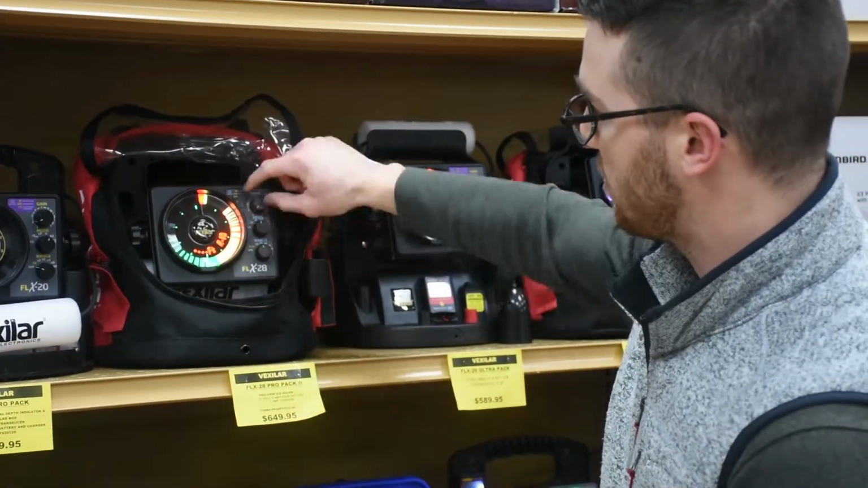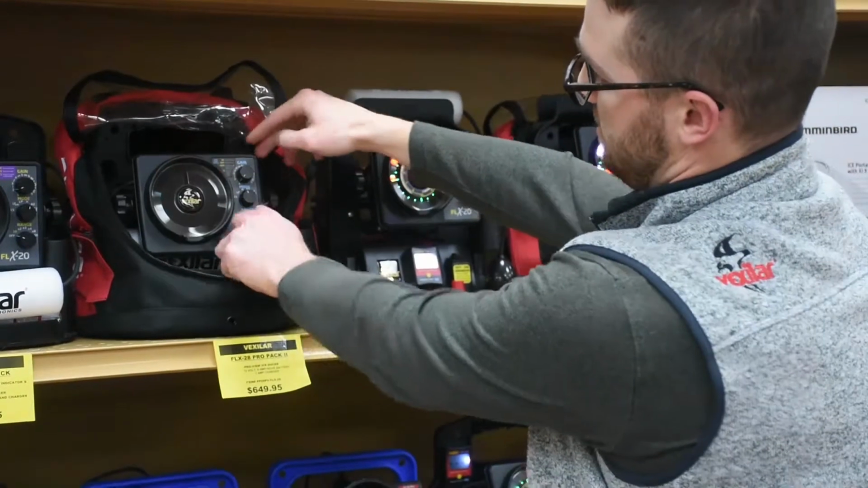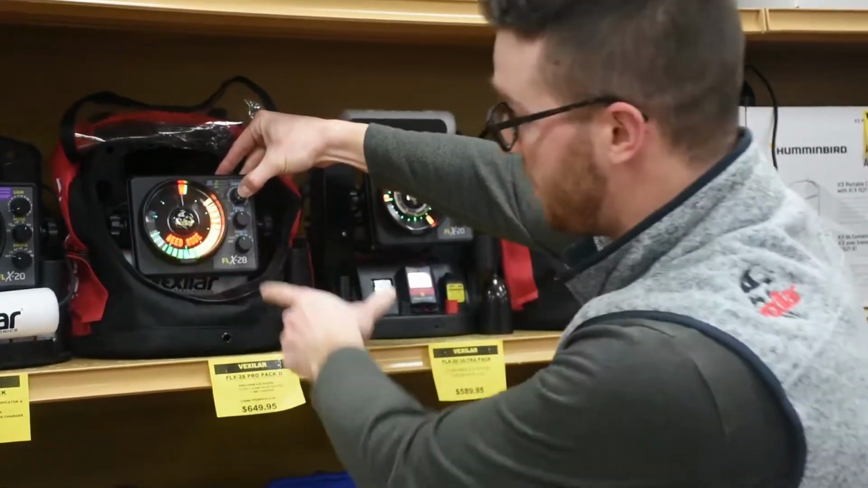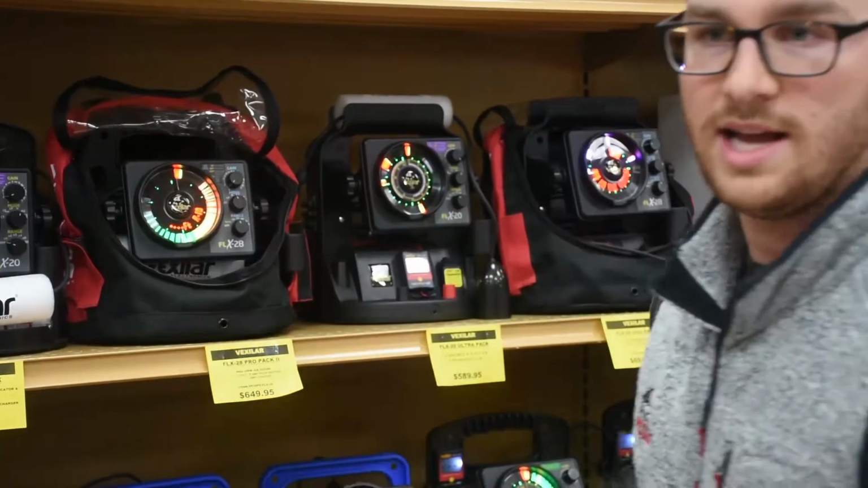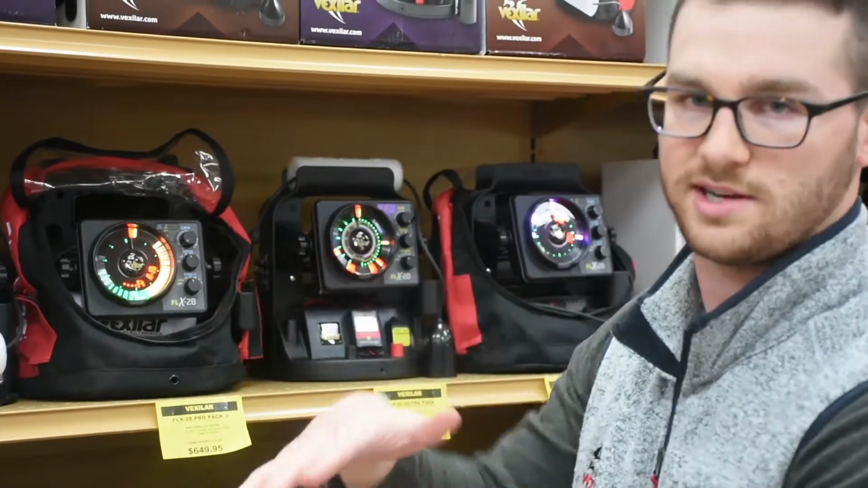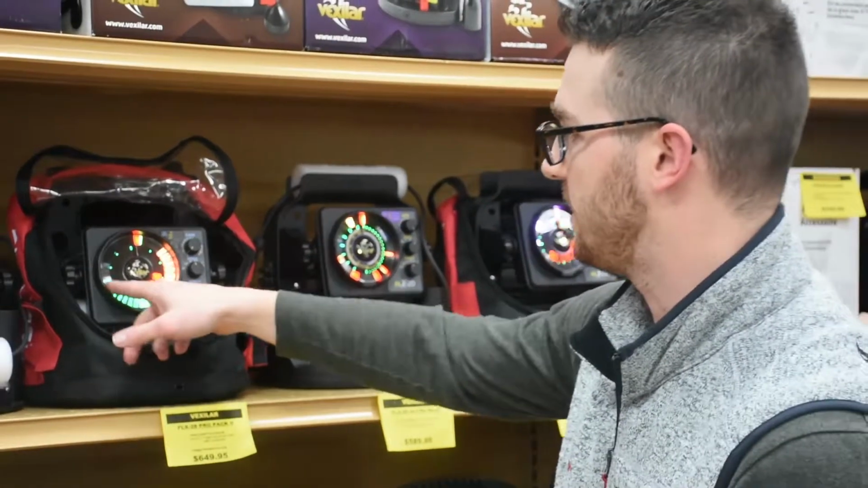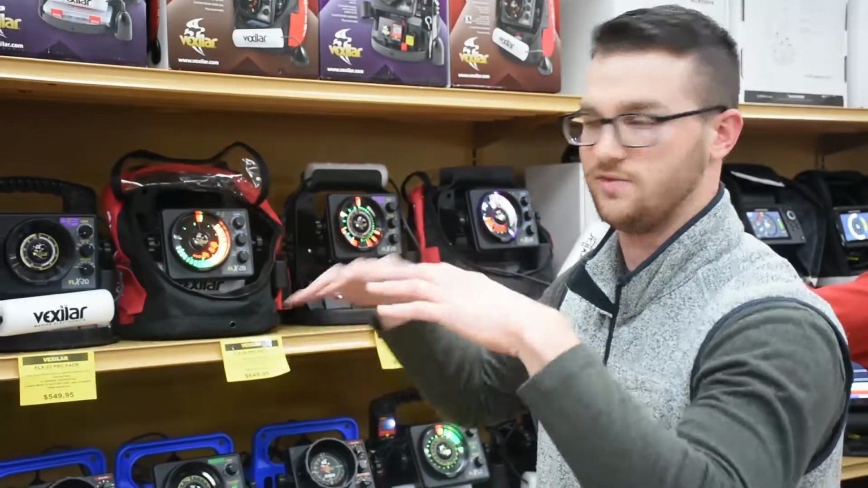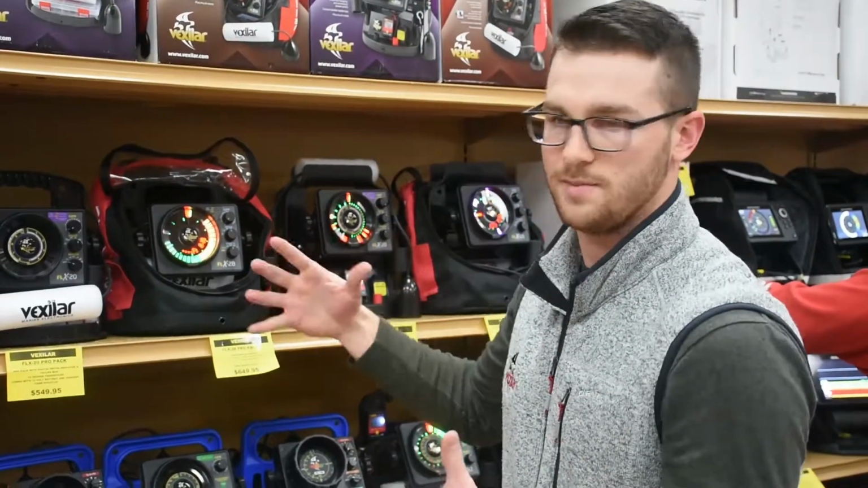put the unit on normal, gain on 1, turn it off. Hold in the gain knob and turn the unit back on. It'll say weed mode. It filters out your weaker fringe signals so you can see your fish while you're fishing in weeds. And you can also tell the difference between schooling fish a lot better. It'll give them more separation in between each fish. So that is your weed mode feature.